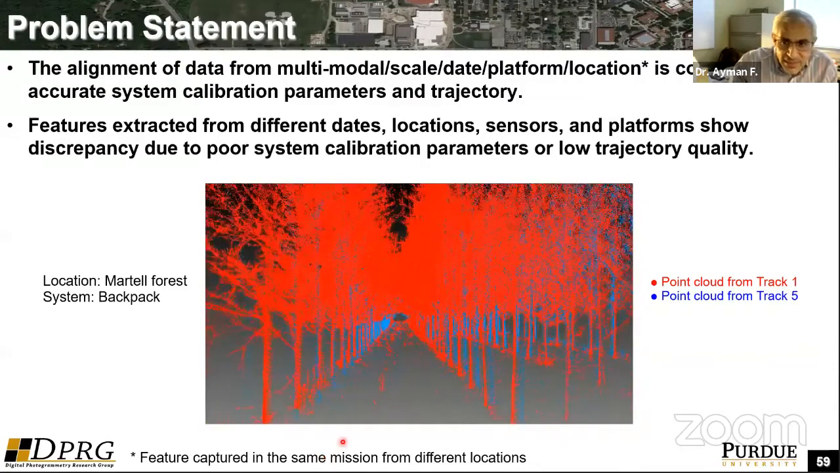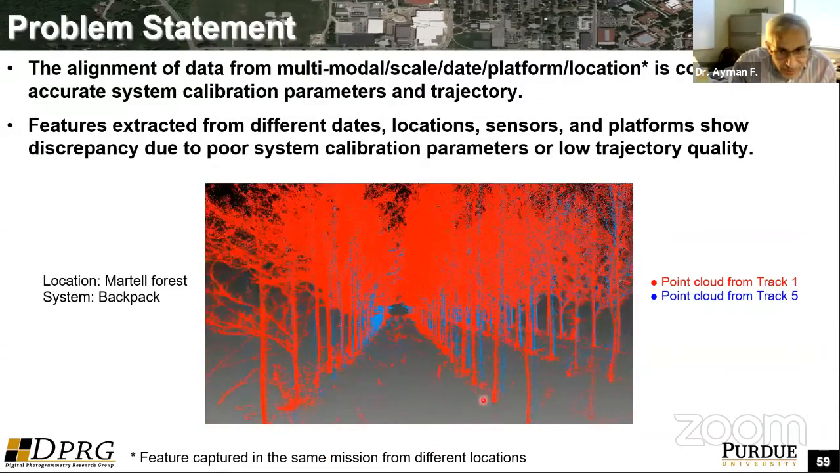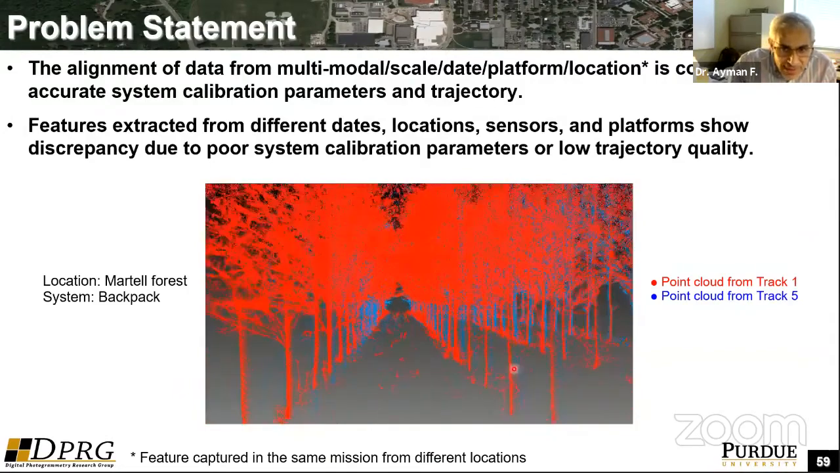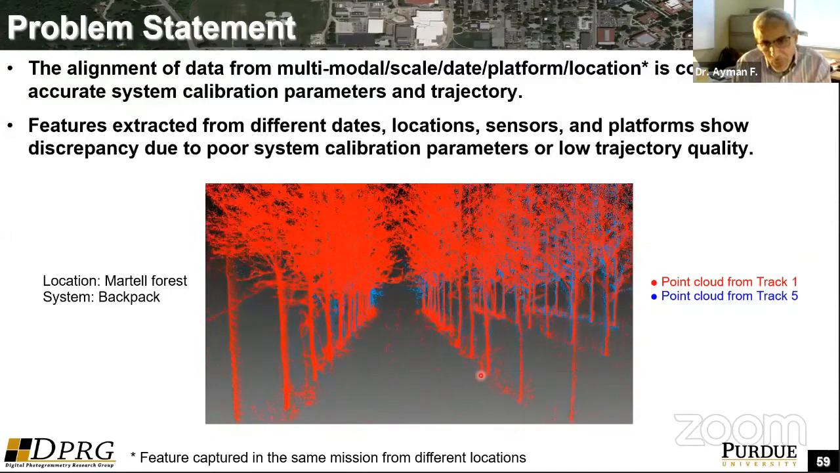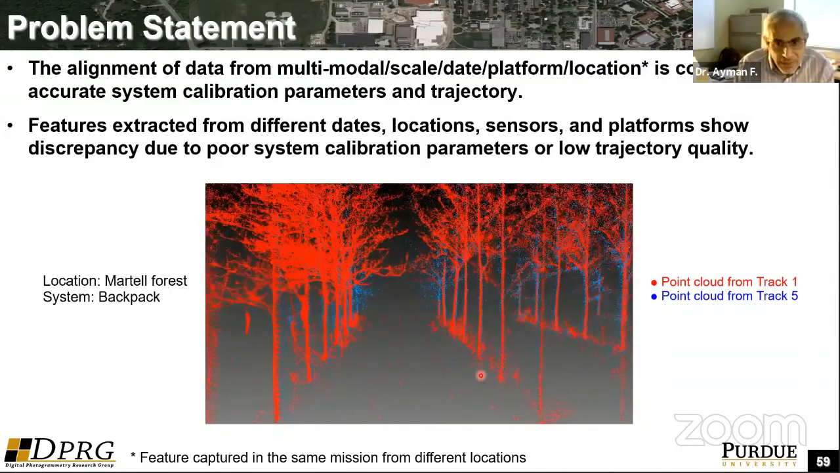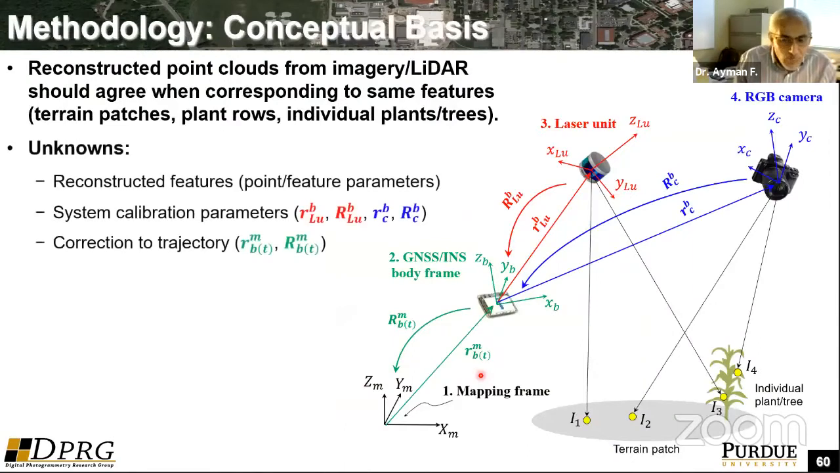Again, you can see here that we have point clouds from two different tracks in the field. Because of the signal outages, you can see that you have ghost, or I would say phantom, point clouds of the same tree. So how do we do this?